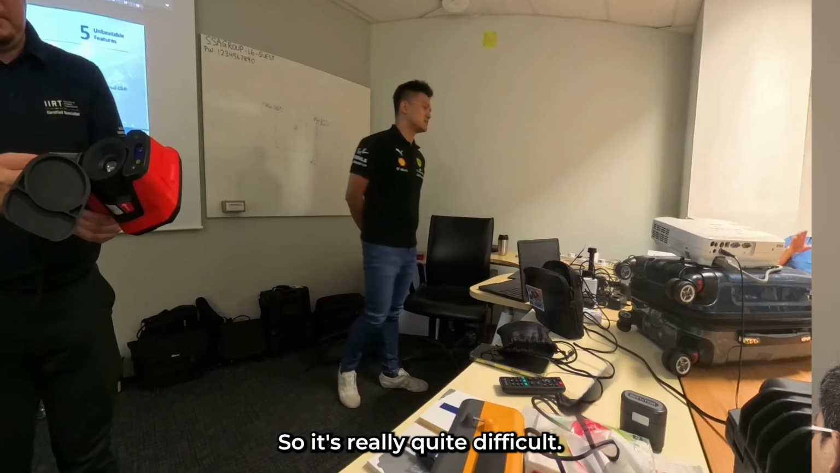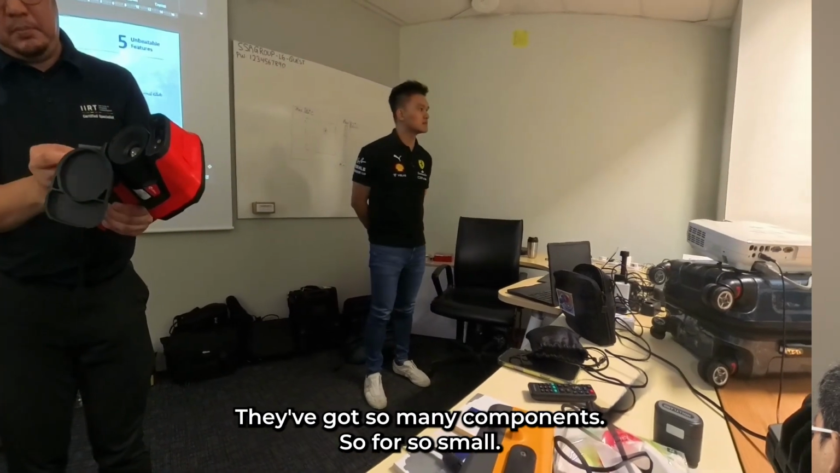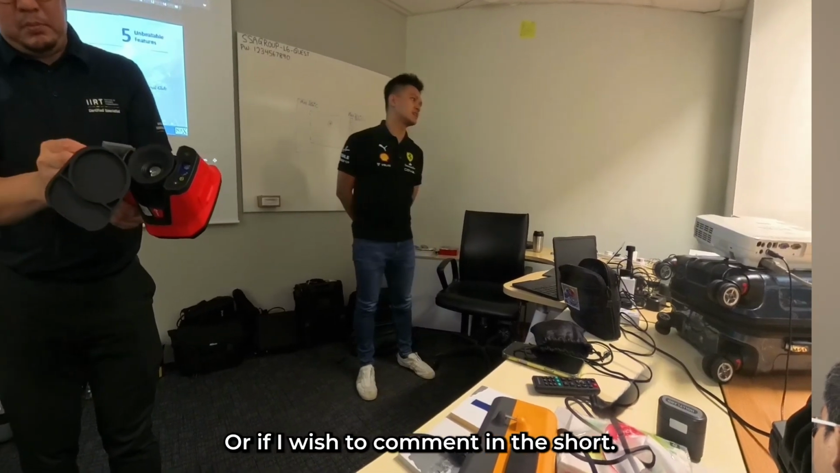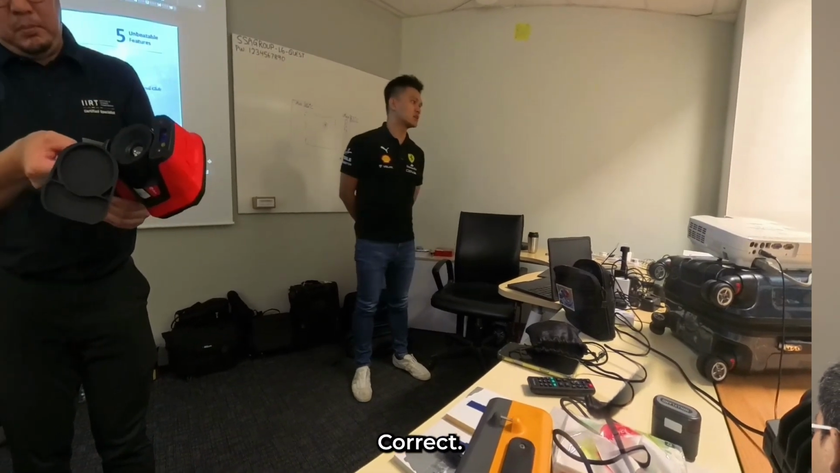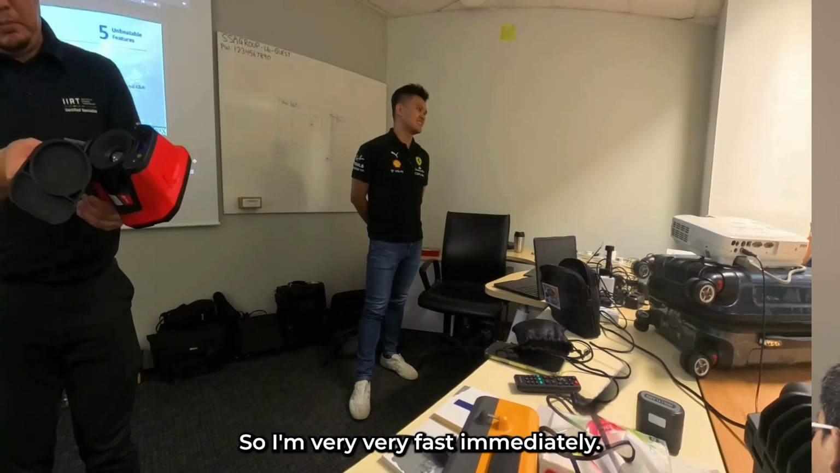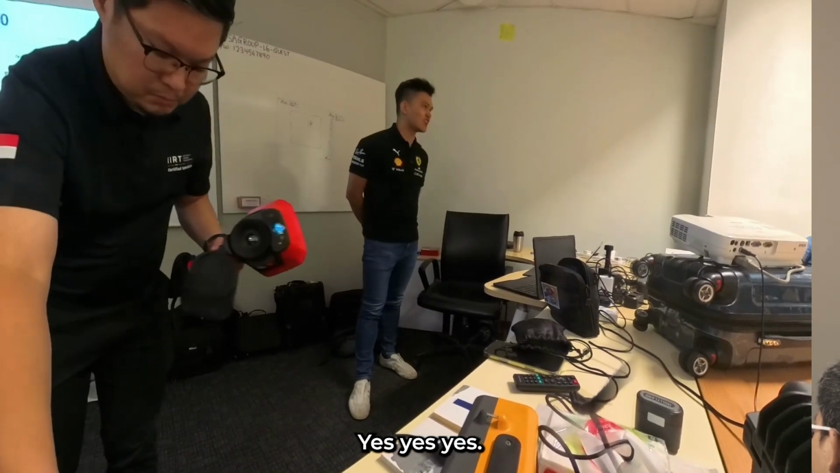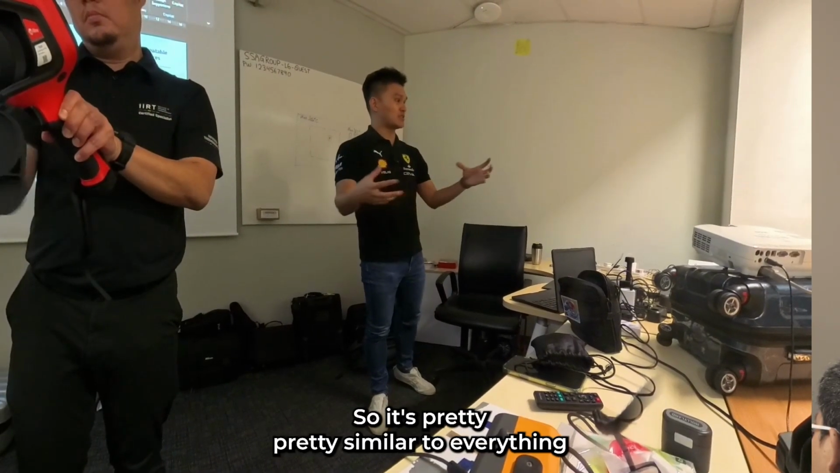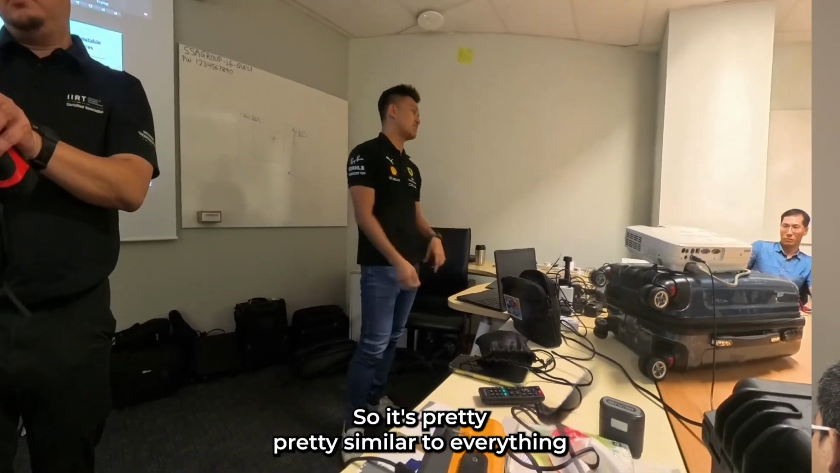Yes. Usually it's quite difficult because there are so many components, so small. Difficult to find which component is short. This one is very fast, immediate. Yes, find the hole. But of course, with the macro lens, you need to mount it near to the distance.